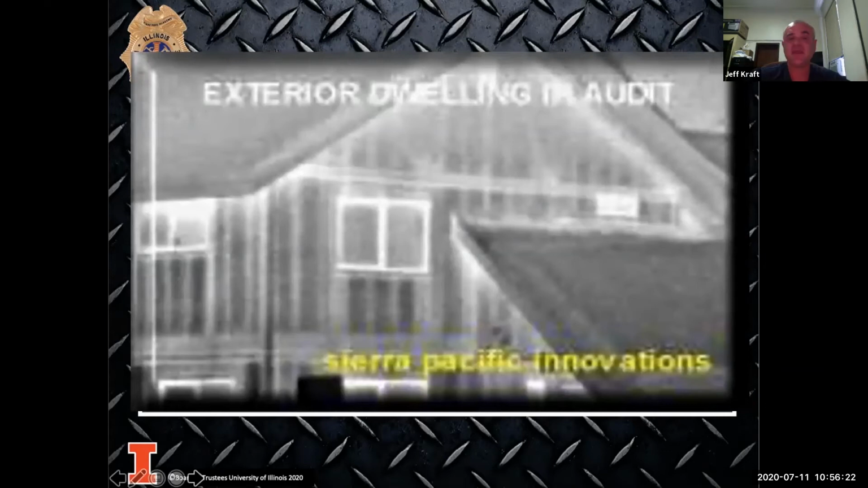This is going to show a flashover. Again, this is black and white, but it's able to show you the differences in where that thermal flow was and how it was showing.